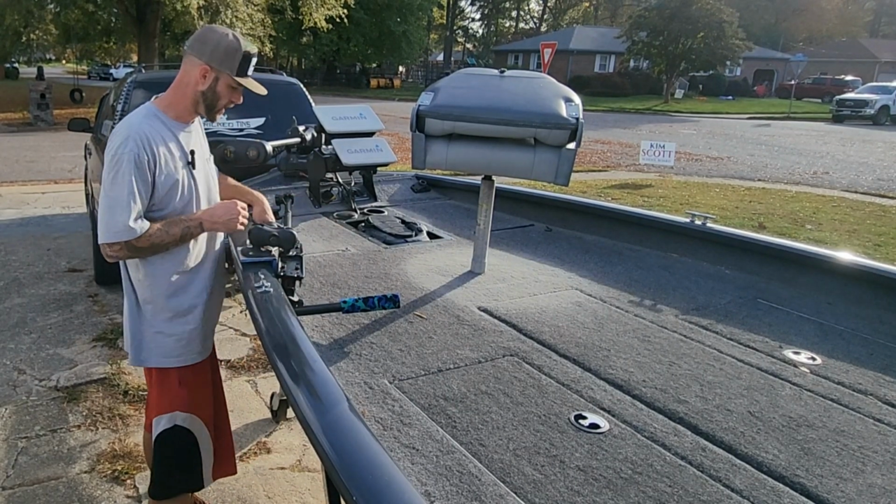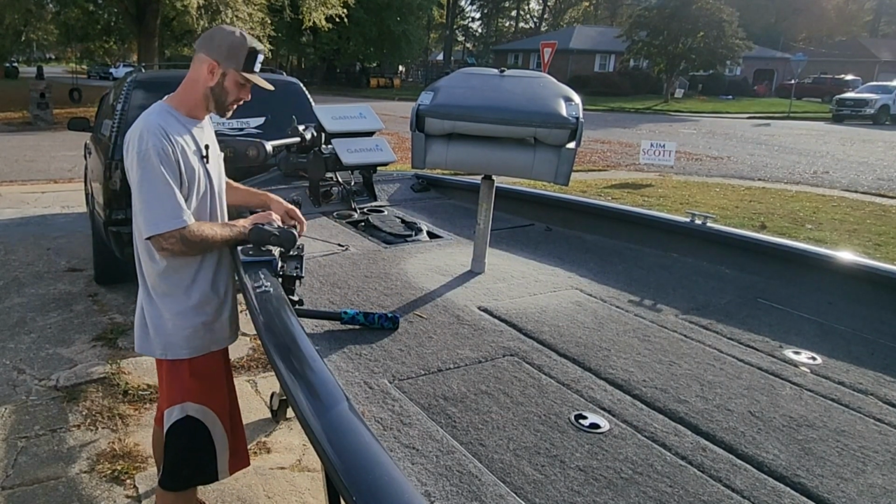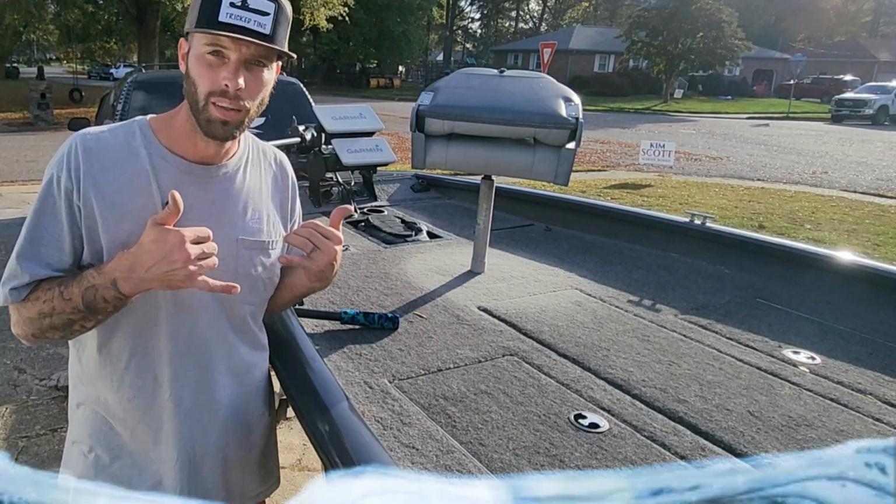Cool. I can actually use my bungee here for my rods to hold the thing down while I'm running. Let's go fishing.